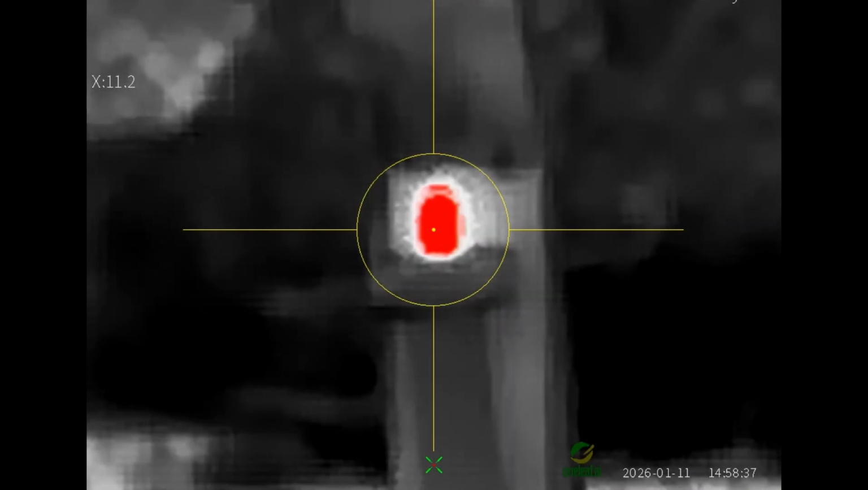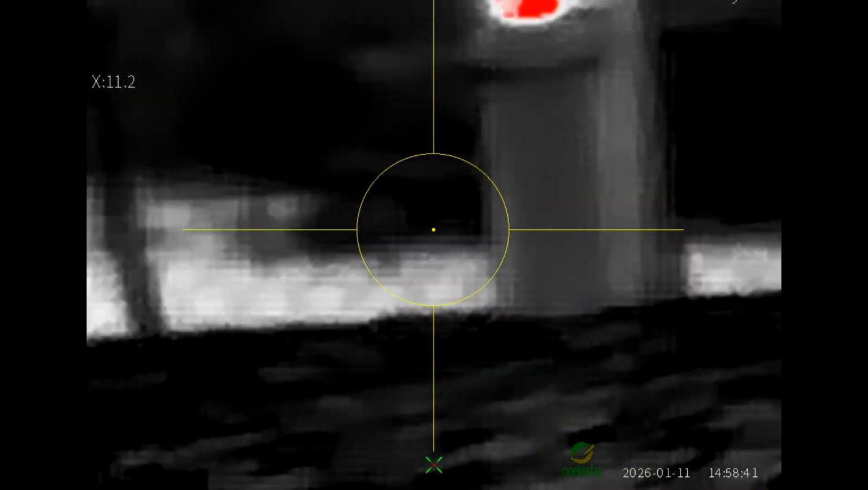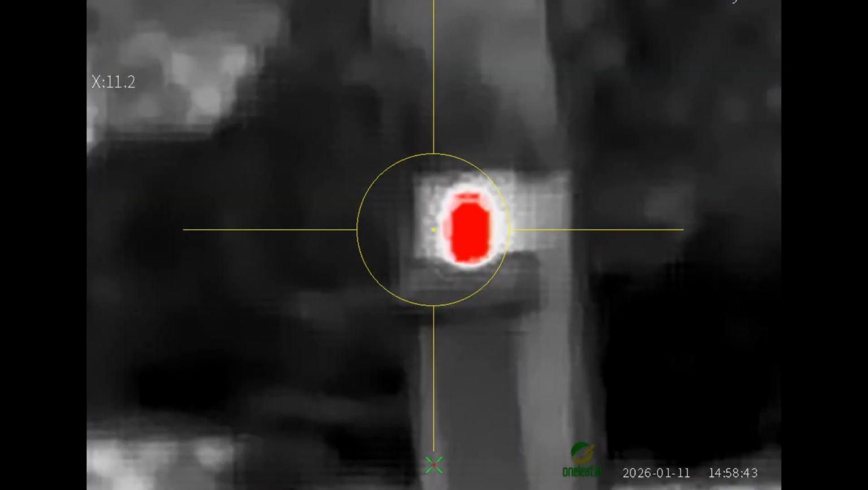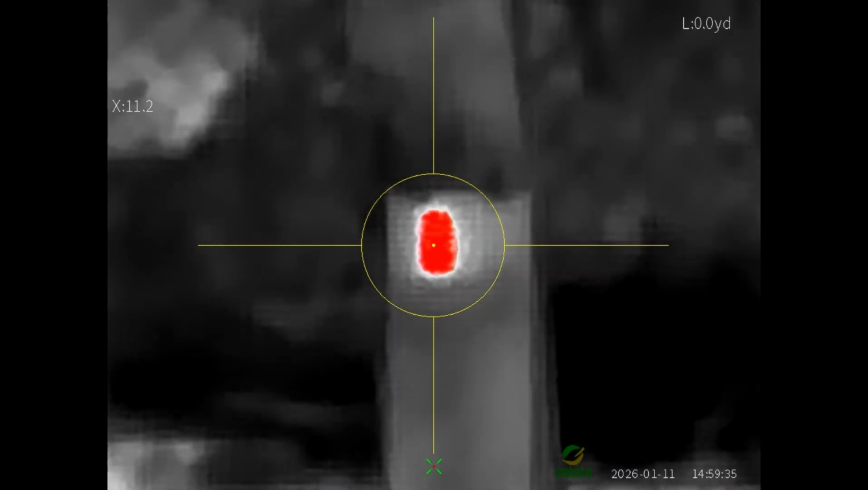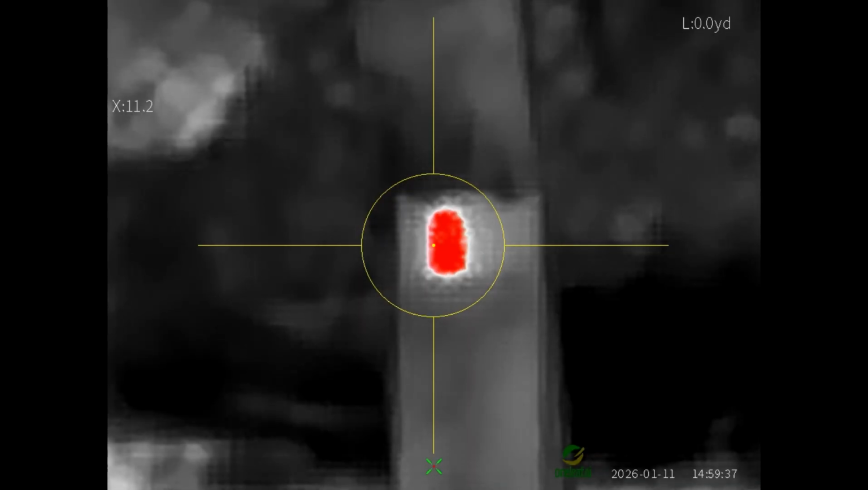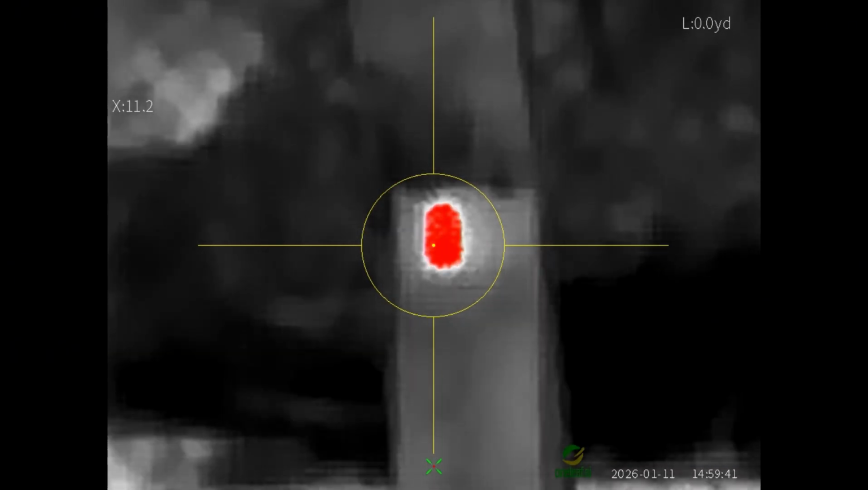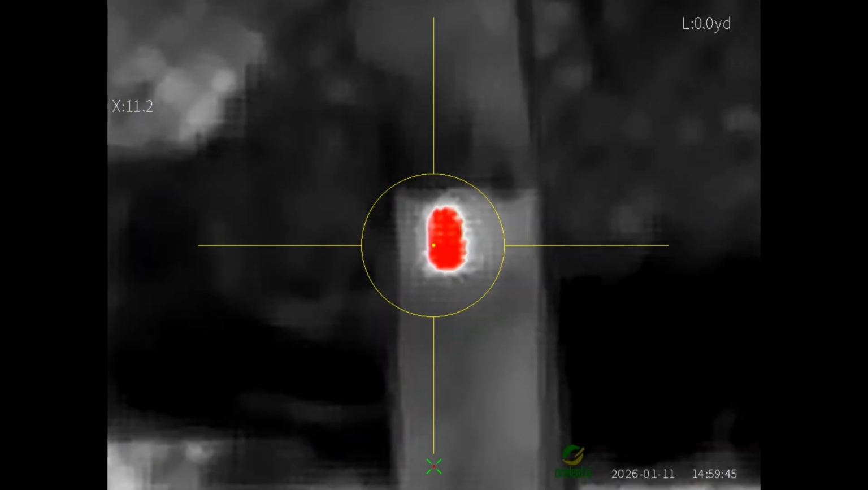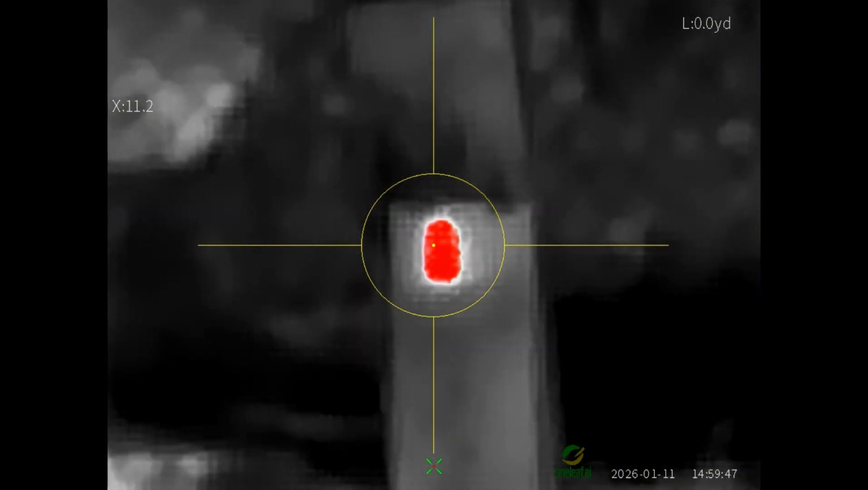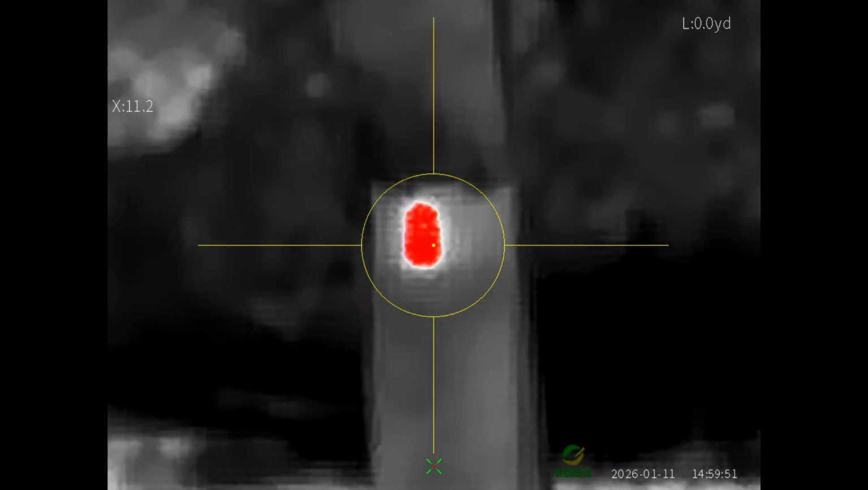But I just wanted to show you guys what that hot hands looks like down there compared to everything else in its background. Like, you just can't miss that. Now check this out. There is no longer a hot hands there. What you're seeing is the residual heat. It's still left behind an infrared signature, and it's going to stay there until it cools off, obviously. But that is really freaking cool.